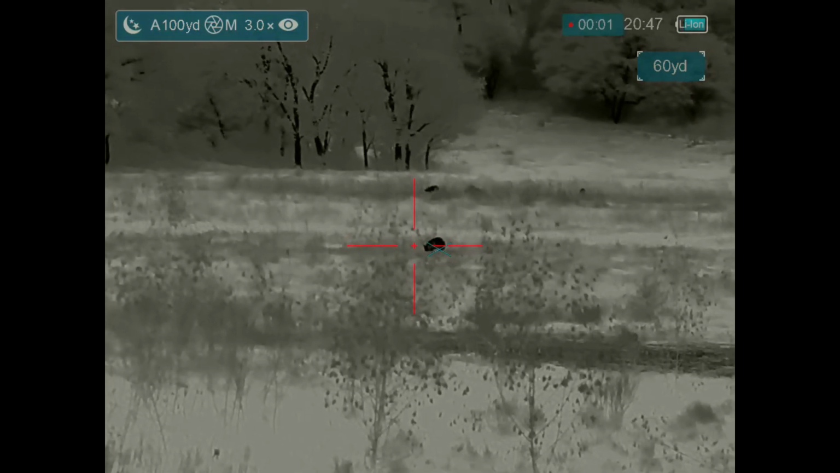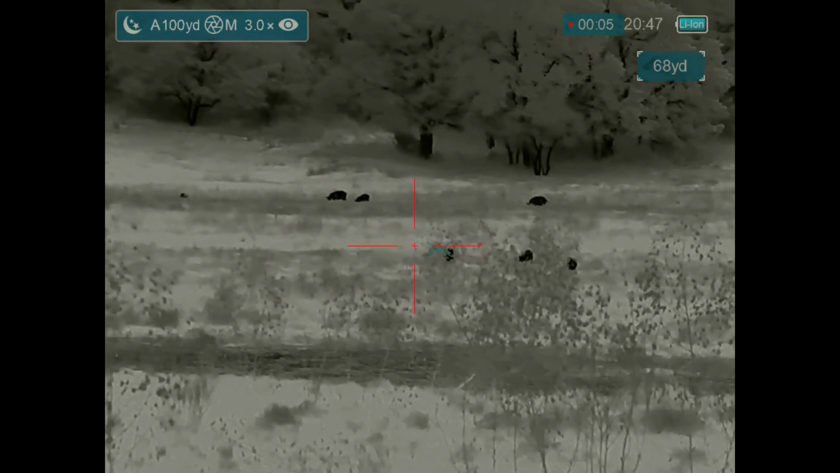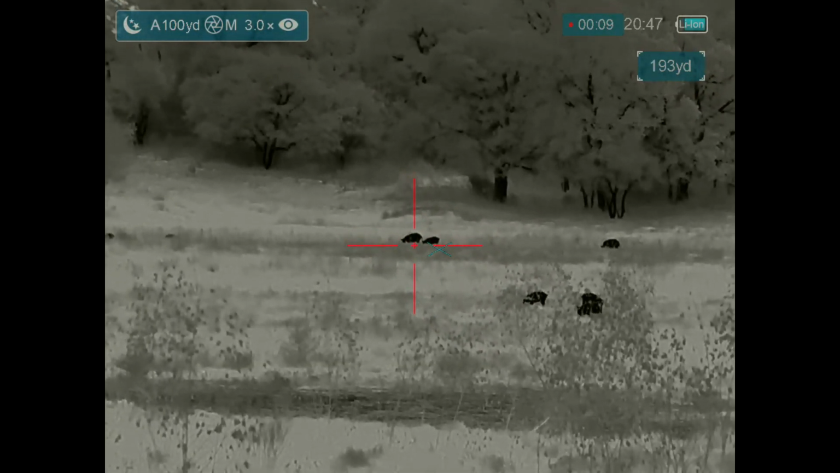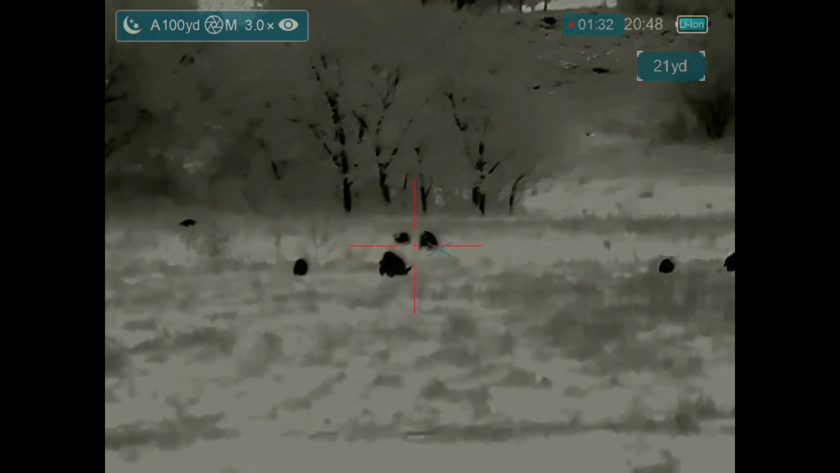So what I'm going to do is go way around to the right and come around and approach them from crosswind. Here I've arrived at the position where I thought would be a good shooting position, and I think I can get closer. And I'm watching the hogs. It looks like they're just going through and spot rooting.